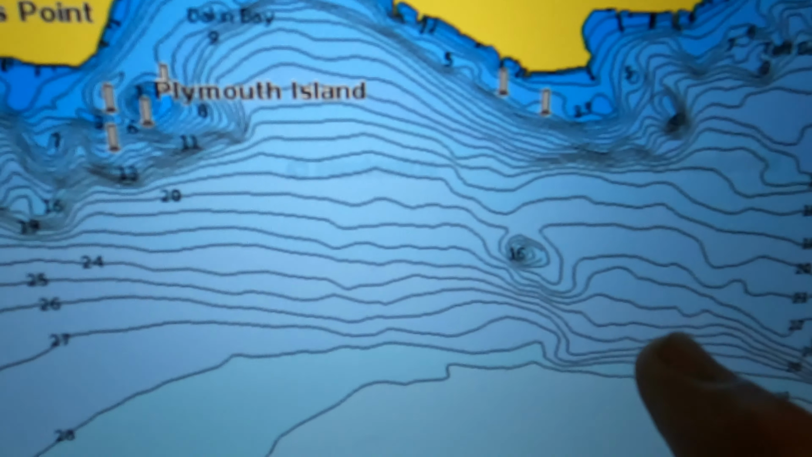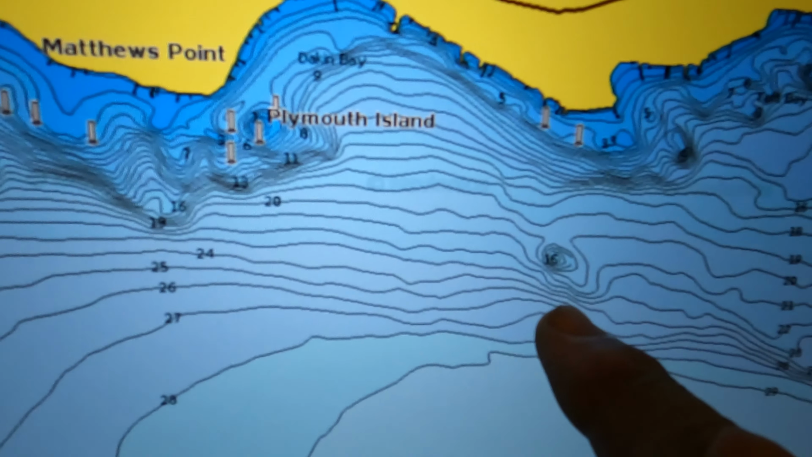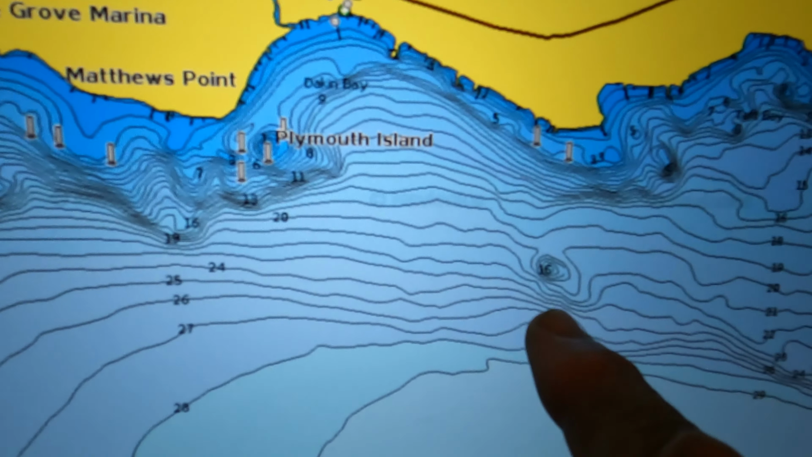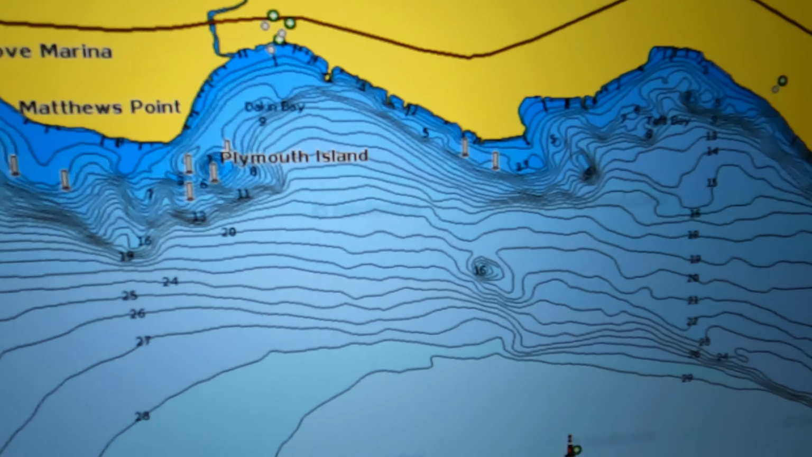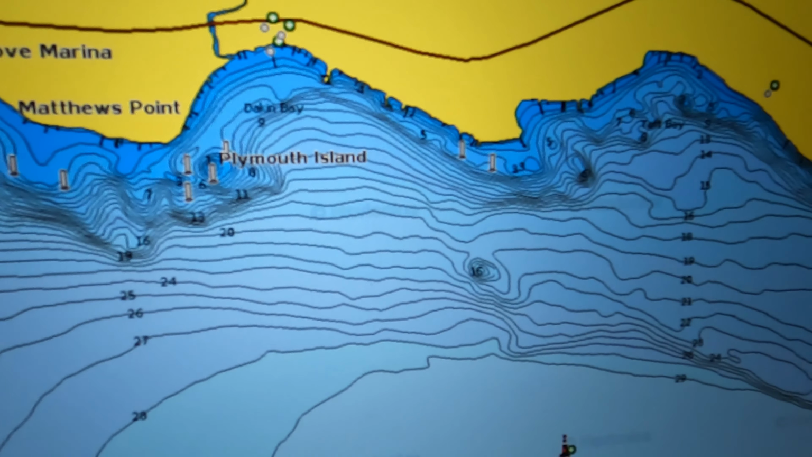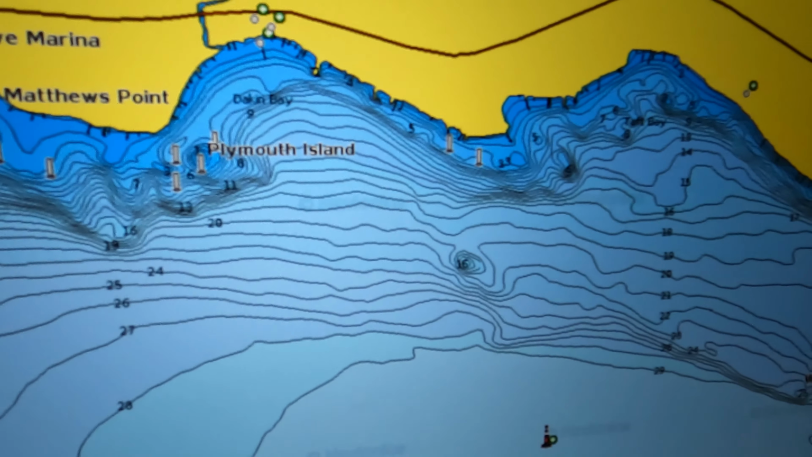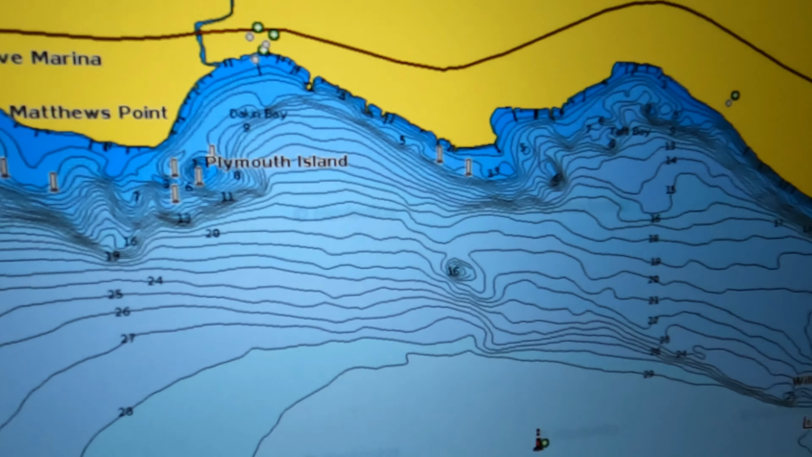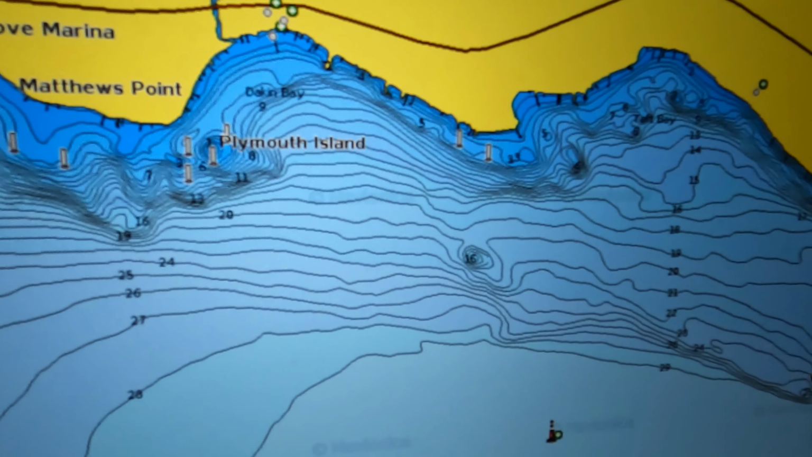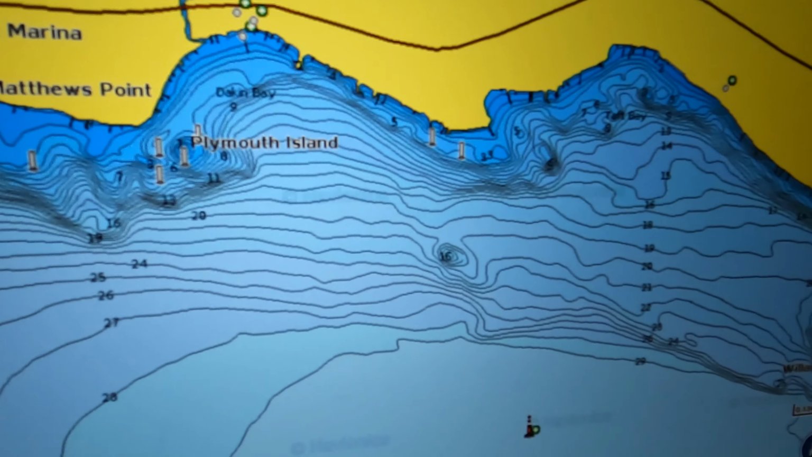Then you look over here. Let's get in a little closer. There's a little hump sitting all by itself out off the bank, 16 feet on top, 22 feet of water around it. Guess what's going to happen? Everybody in the whole field is going to go fish that. You may fish it and not see anybody fish it, but I can guarantee you it gets fished 100 or 200 times the week prior to the tournament.